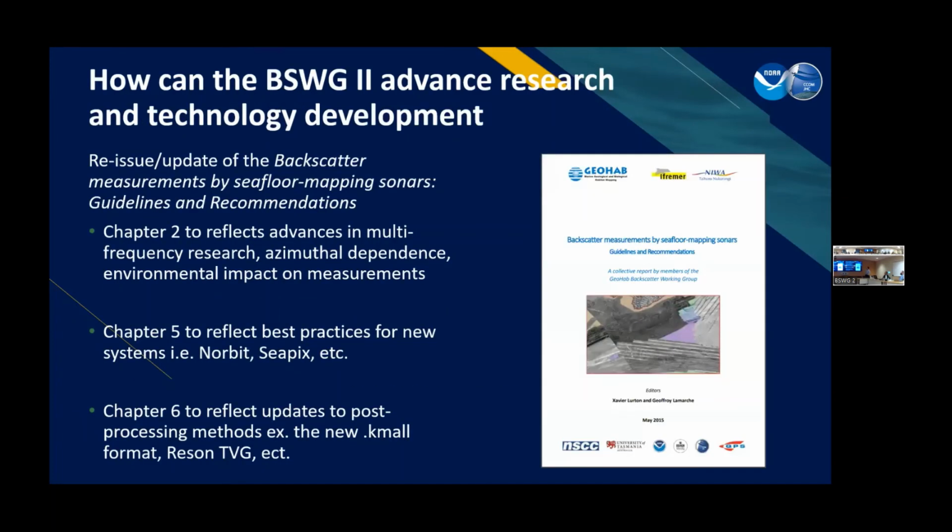How can the second iteration of the backscatter working group work with advanced research and technology? Well, I think part of it is going to be reissuing or updating this recommendation of guidelines. There have been a lot of improvements in our understanding of physics, which directly relates to chapter 2. Within chapters 5 and 6, we have different manufacturers that have entered the space, as well as different data formats and ways to process things. And it would be good to have that reflected and shared with the wider community.